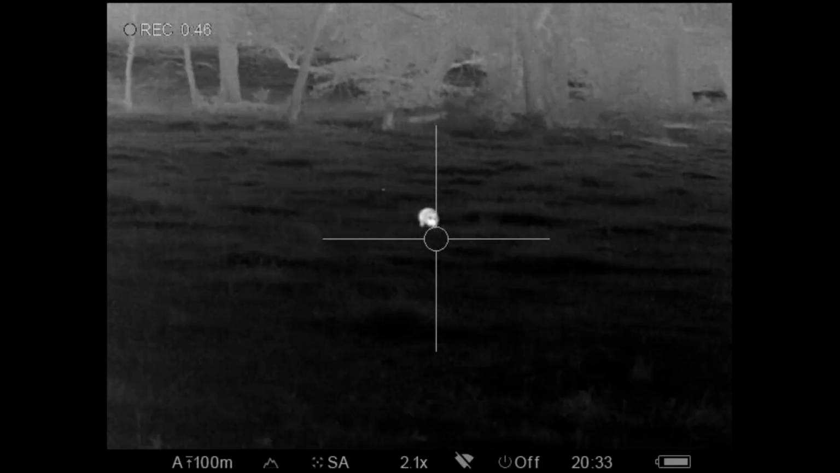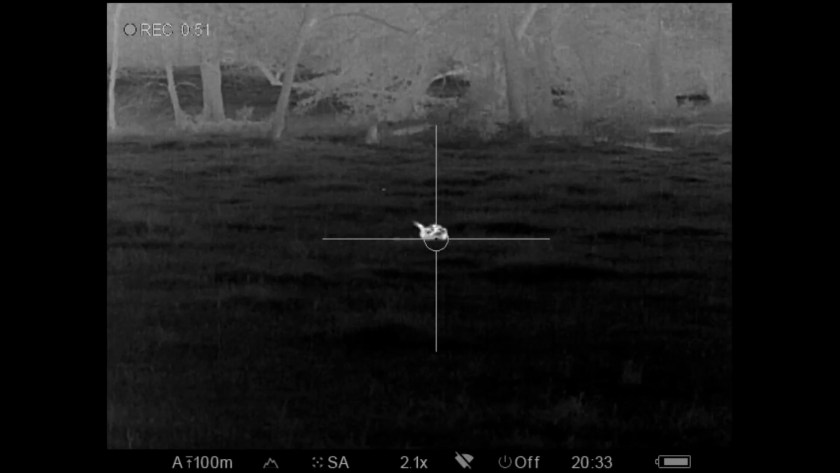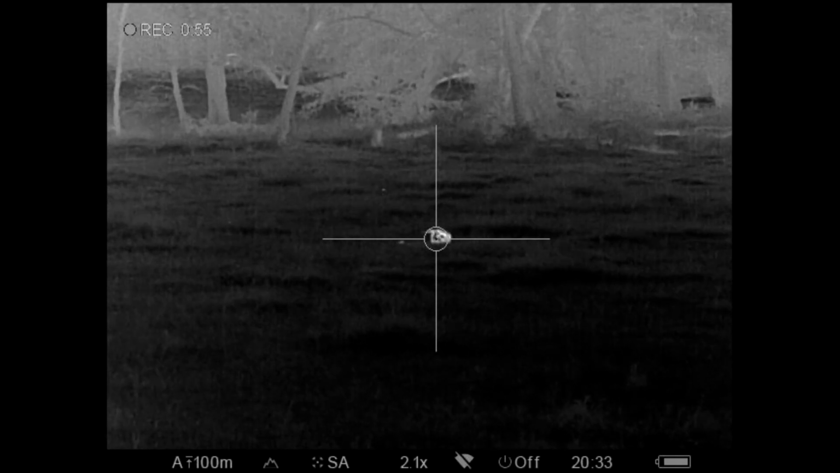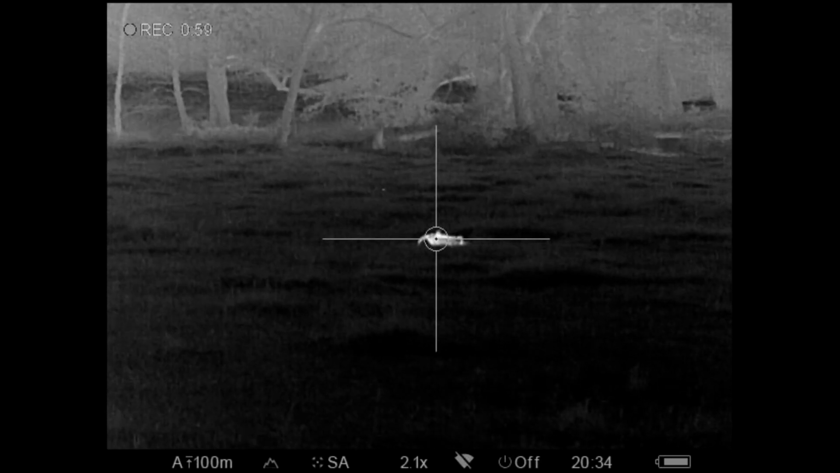And here's the armadillo. He's probably about 50 yards away. Quick shot, and that's it for him. Just kicked a little bit more, like I said, than I typically see with the 120 SST. But all in all, the 115 grain bullet was just fine.